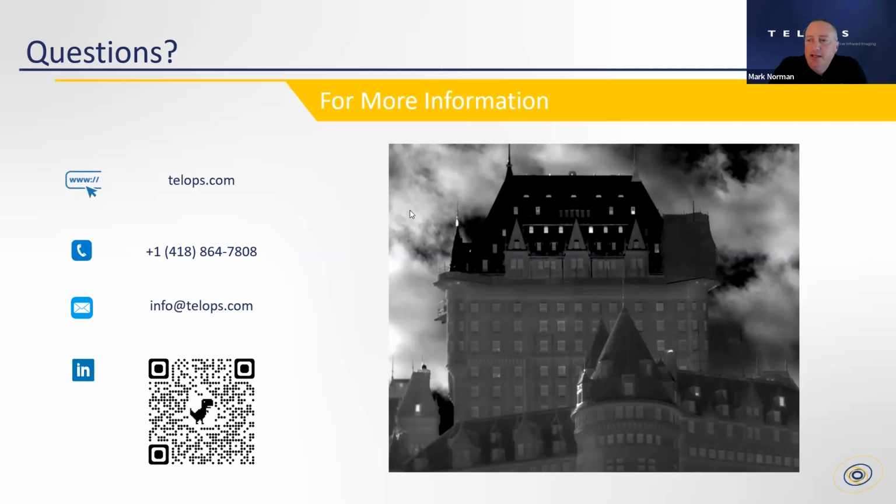Question about, is the detection limit better if the flight is slower and closer to the ground? Okay, so let me talk about speed. Slower is better. 70 knots is what they flew on the mission I described here. But it's not necessary that you fly particularly slow. Again, airspeed of the aircraft is figured into the detection limit calculation.